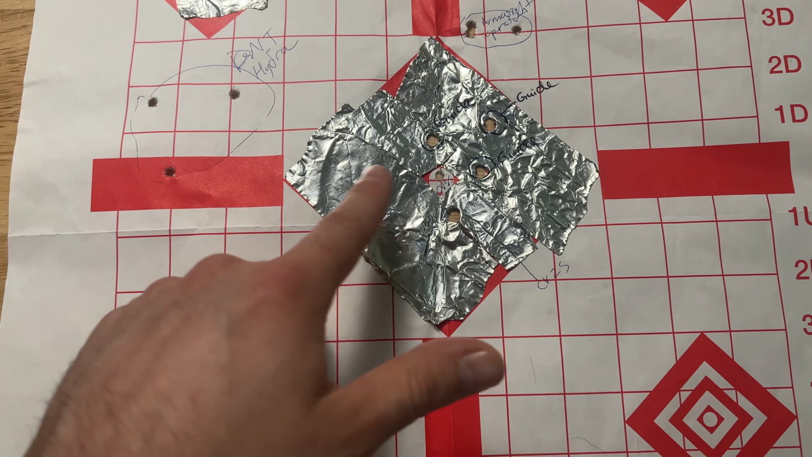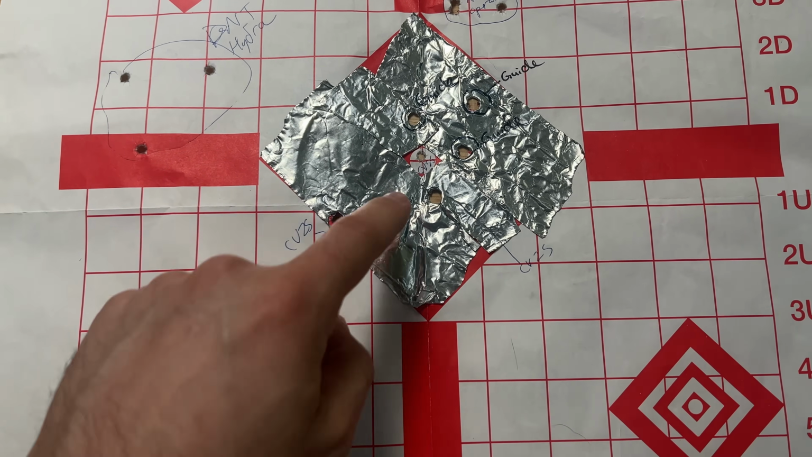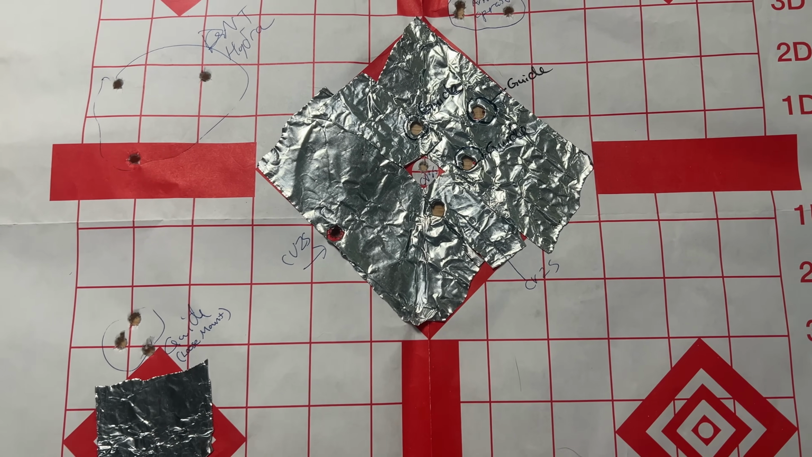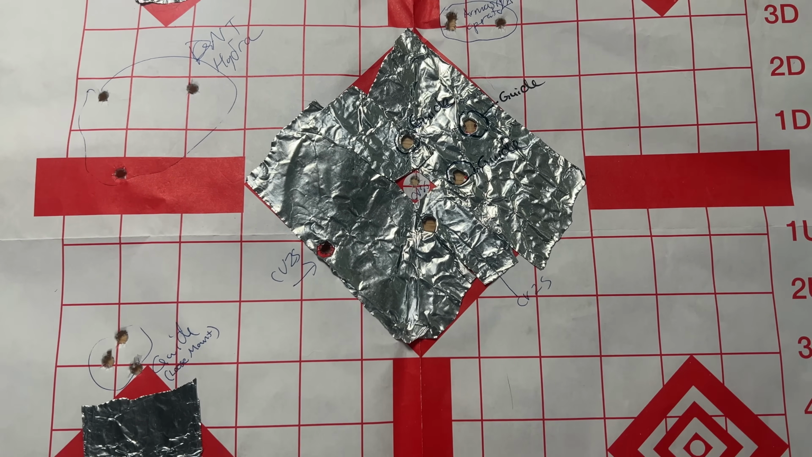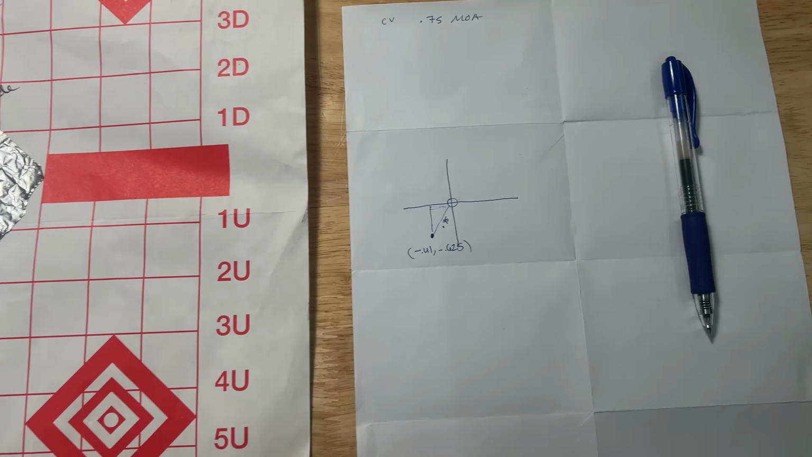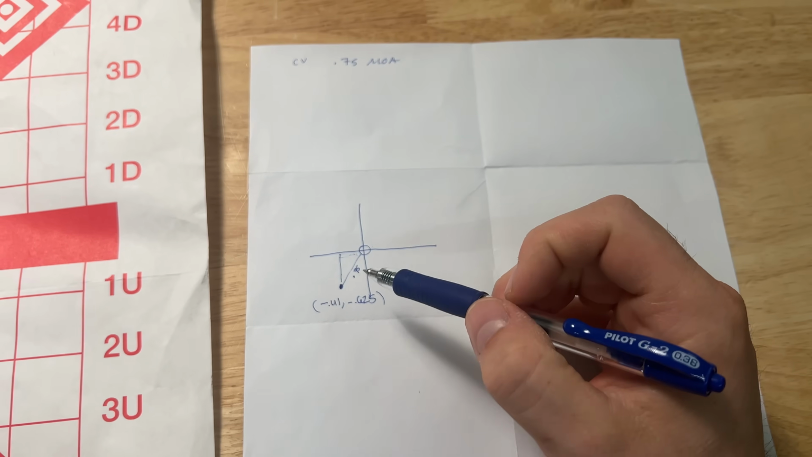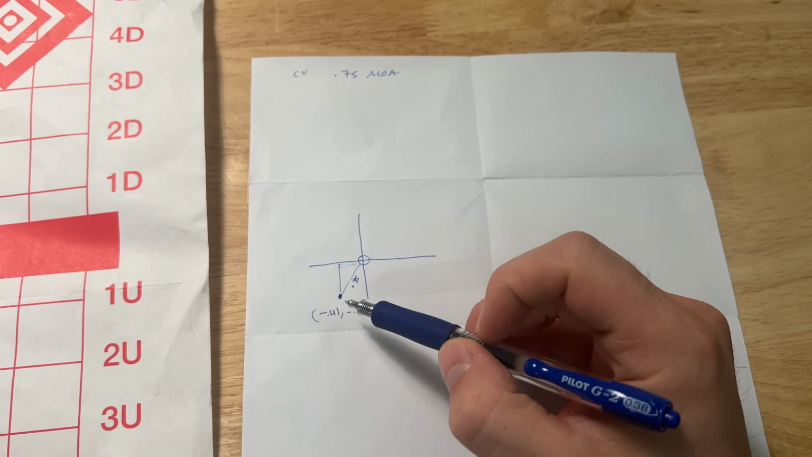So what I did is I measured where those were, and we got an average coordinate. So the average of the group for the CV25 is negative 0.41 in the X direction, negative 0.625 in the Y direction. Now, surprise guys, we're gonna do a little bit of trigonometry here. So here's the CV25 average. So point of aim, average point of impact was here.